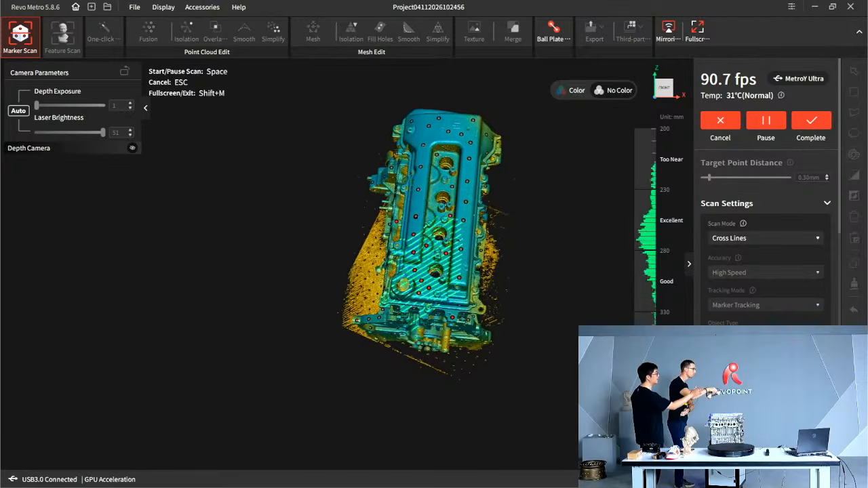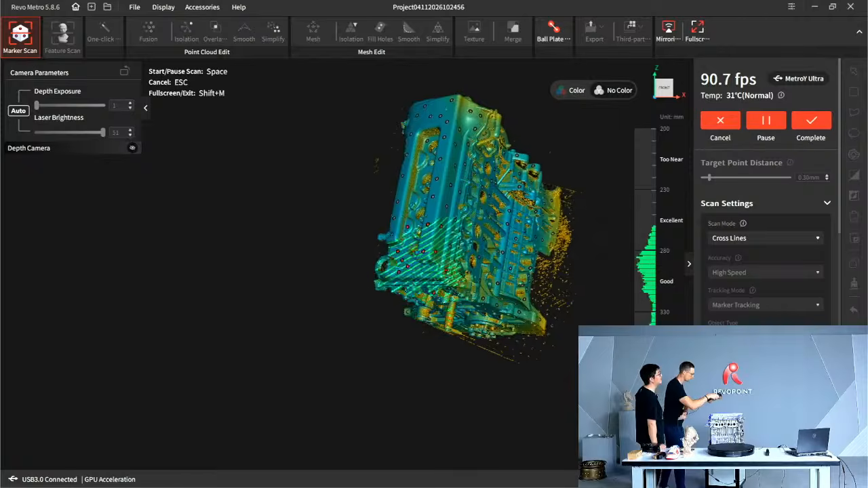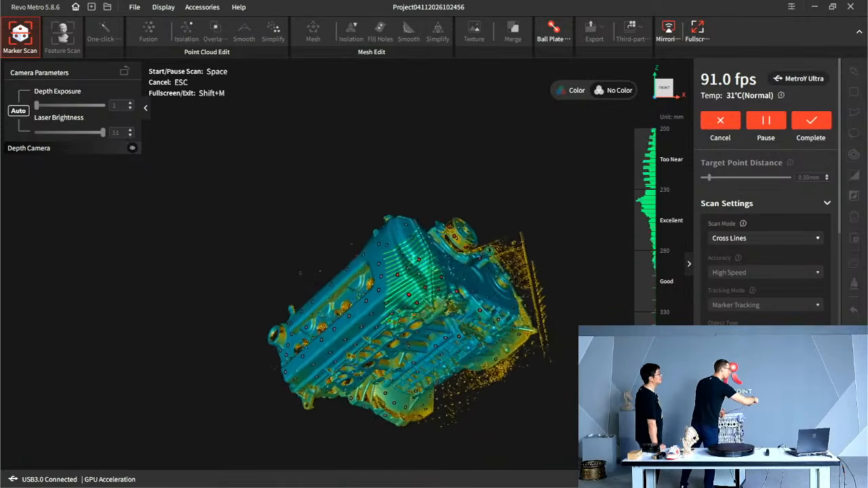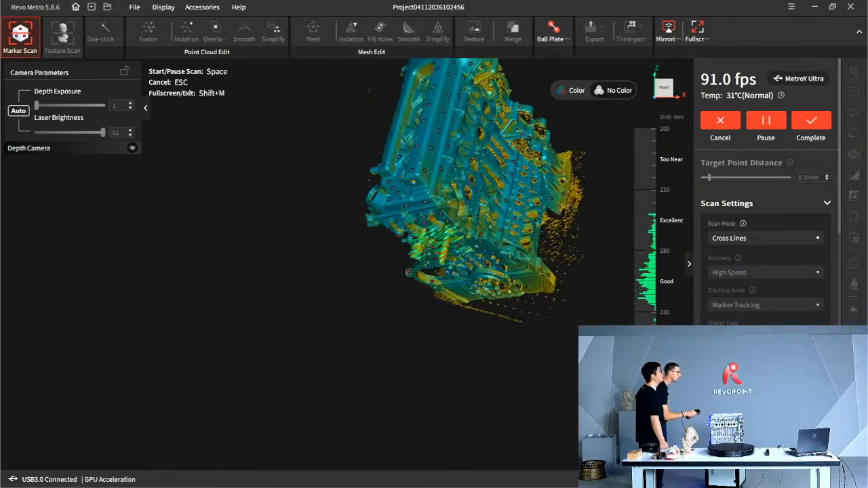On the side, I see there's yellowish. Yeah, that's what I'm talking about. And the two pipes. Oh, yeah.